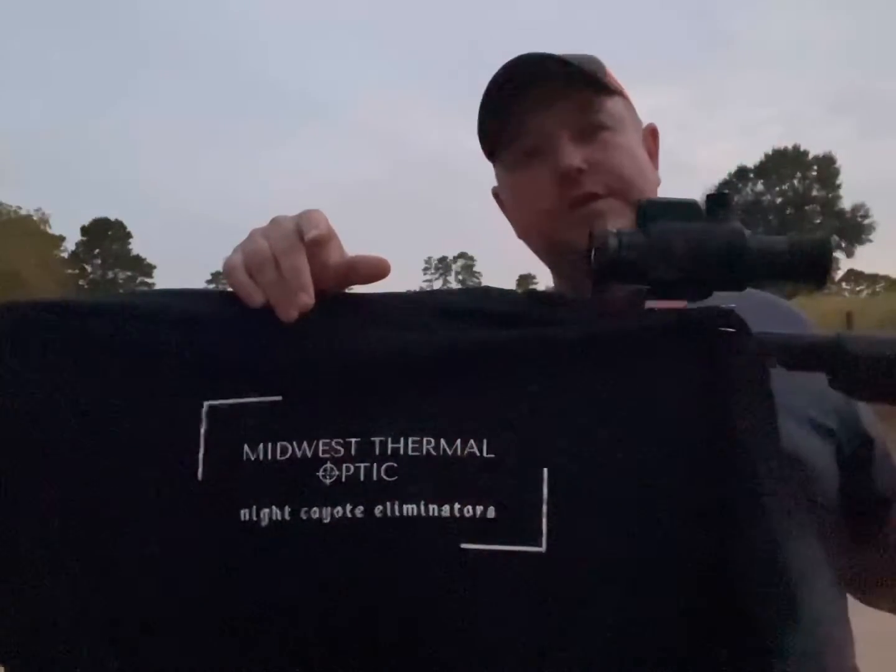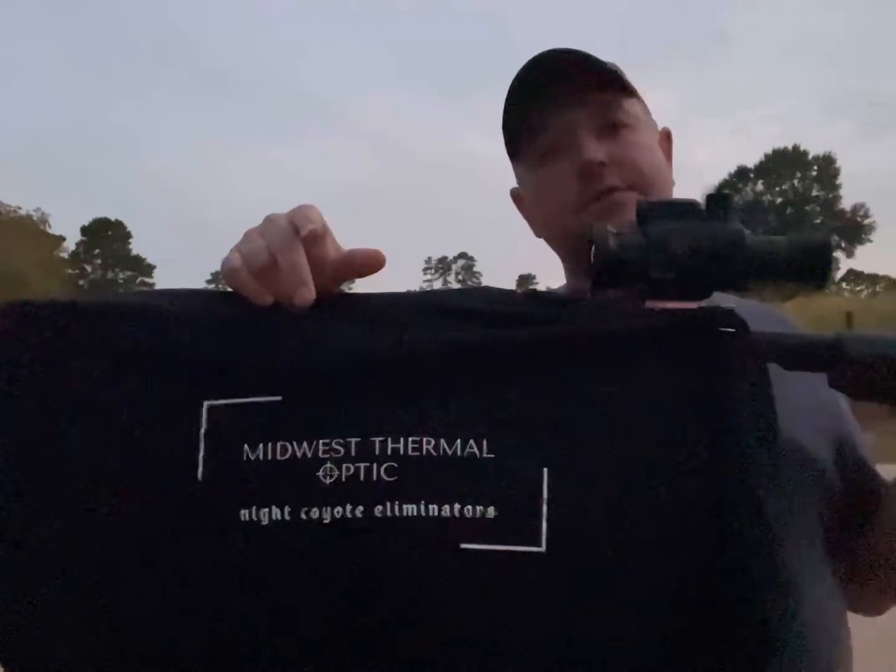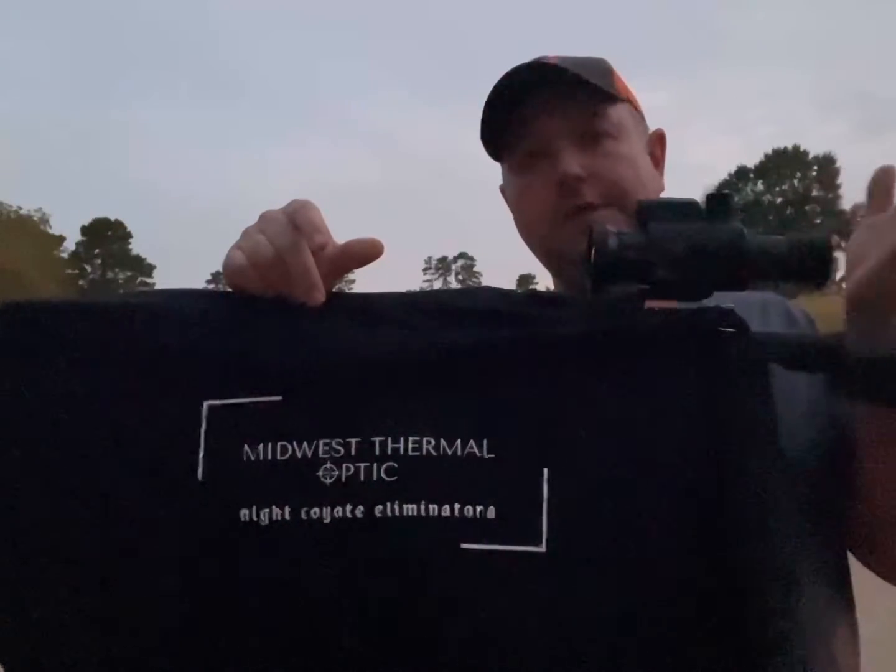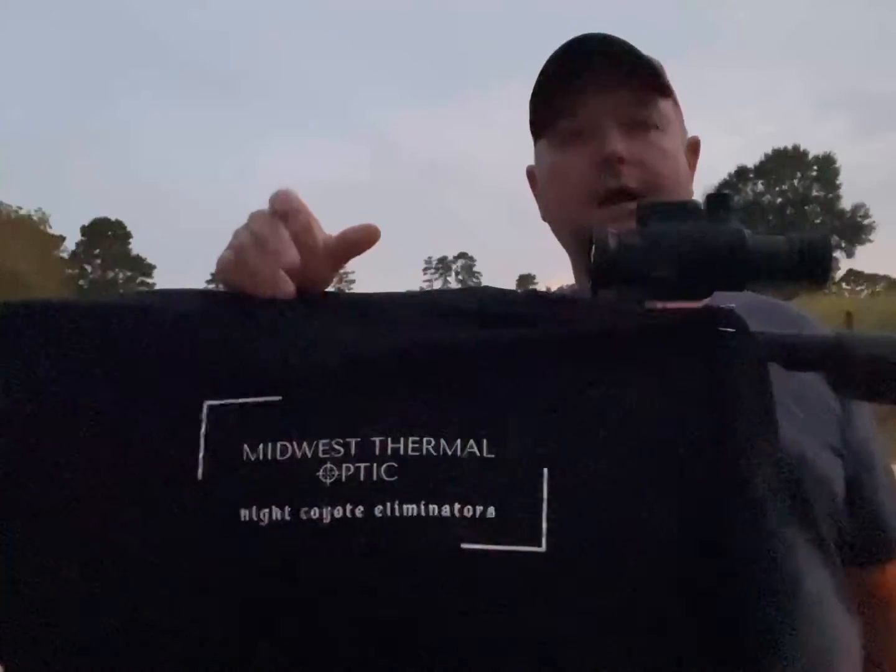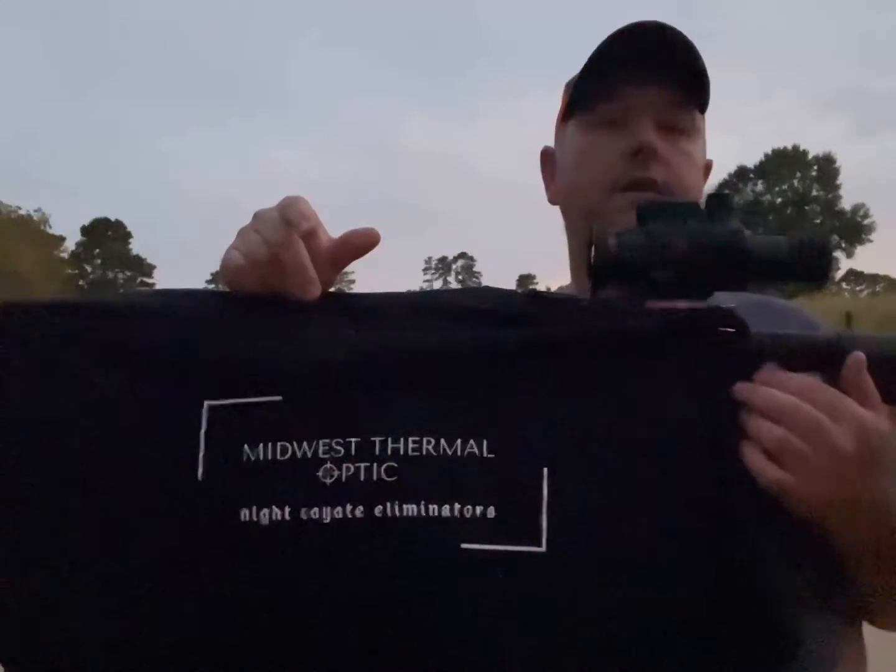I do run the Fusion with the rangefinder, but going from scanner, ranging, back down to the gun, and back and forth as a coyote's coming in to get a range on him, that's a lot of movements and a lot of lights flashing around. I really like this setup where I get my eye here and I see him coming in with my scanner at 400 yards. I get on it and I'll start ranging him. And when he gets down inside 200, I can make a shot on him. I really like that about the scope.